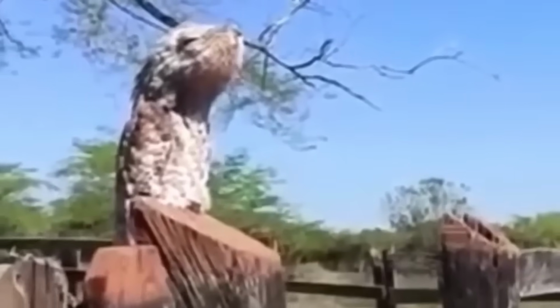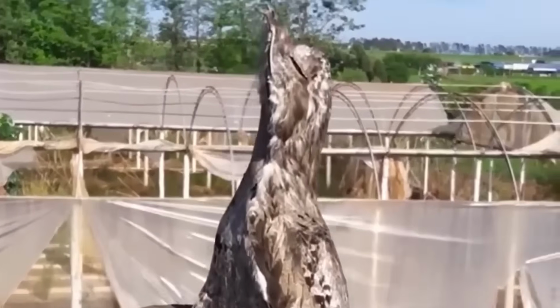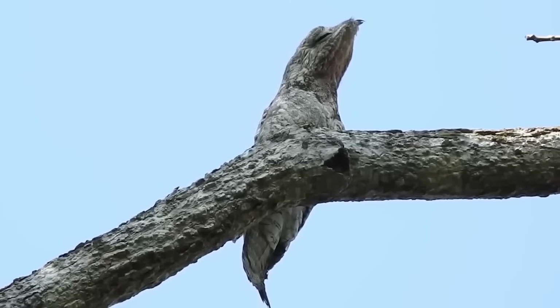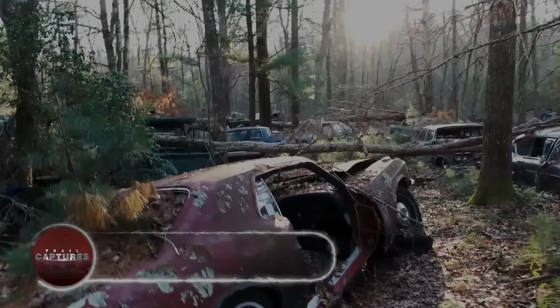Though not a supernatural entity, the ghost bird's appearance raises an otherworldly feeling, and its sudden turn towards the camera sends shivers down the woman's spine. Despite the initial fright, the bird's unique characteristics fascinate those who encounter it.